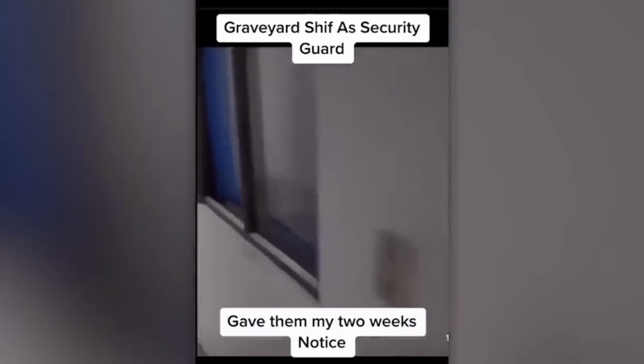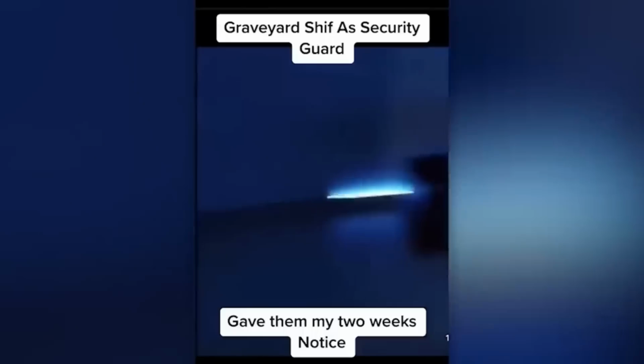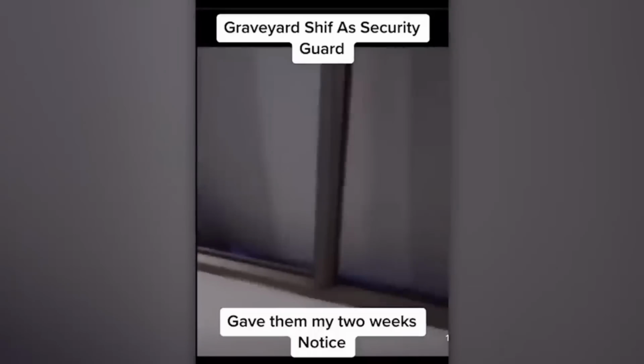As the security man rounds the corner, you expect to see the child, but just as abruptly as it started, the commotion stops. Nothing. The night shift security man hands in his notice the following day. It seems child's play is not for everyone.